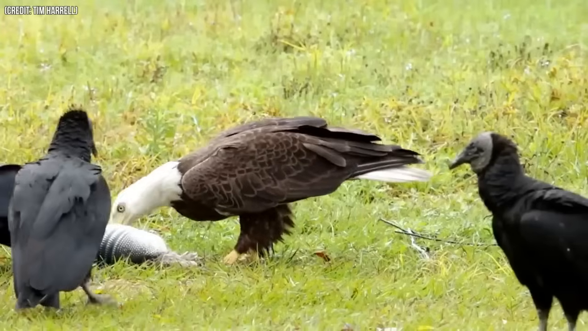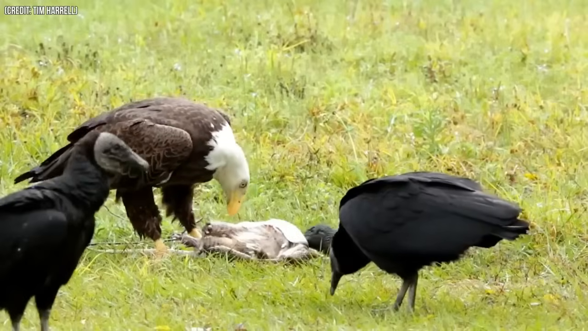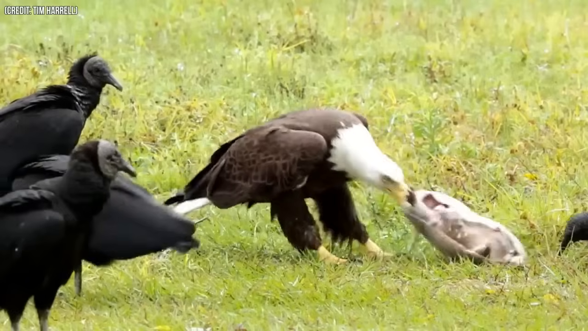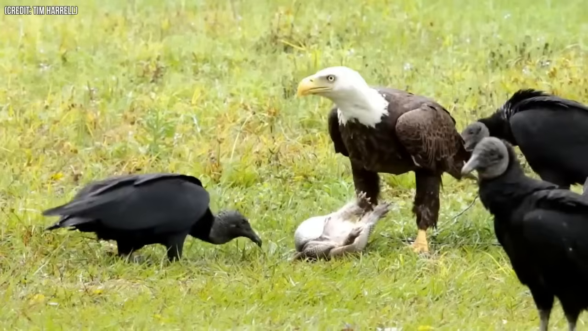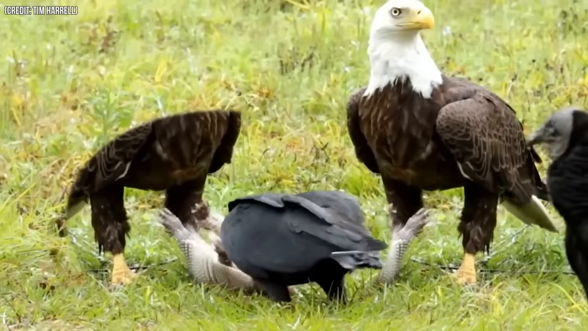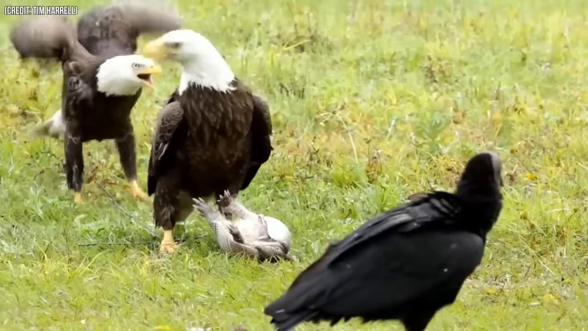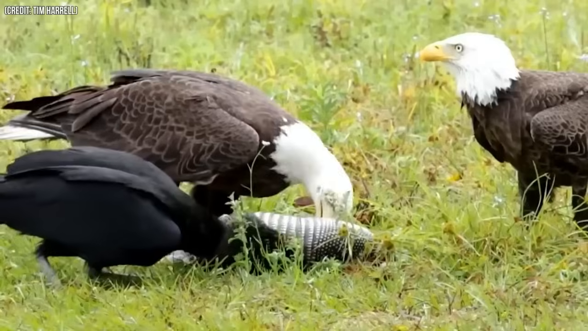Number 22. This devastating clip not only shows a peculiar bond among the bald eagle and the black vultures, but also it shows the fate of an unfortunate armadillo who came to an end by being a feast for the predators. Even though the eagle did not want to share its meal at first, those vultures were not easy to shoo away. So the eagle called for backup. However, even with one more eagle around, the vultures did not give up, and they had to share the armadillo in the end.